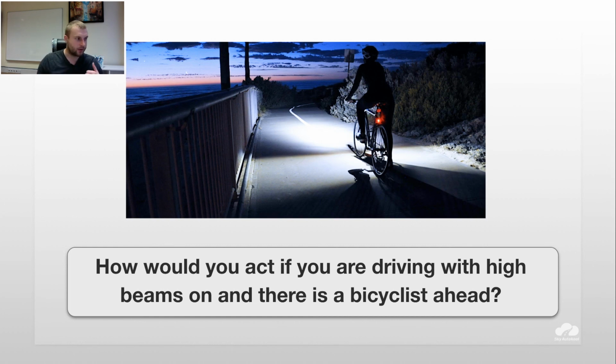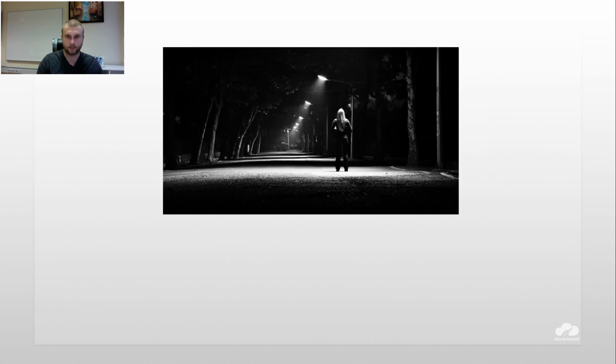So that's why I have to turn them off. And the same if you are driving behind and you see him in front. He, for example, wants to turn his head to see what happens, but he has high beams in the eyes. Then of course he will be blinded. So whether you are passing or not passing, he's just driving toward you, you have to turn off the high beams.